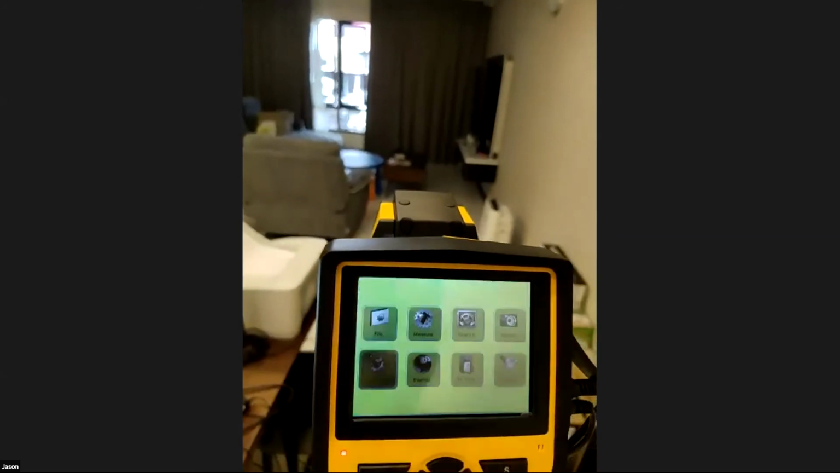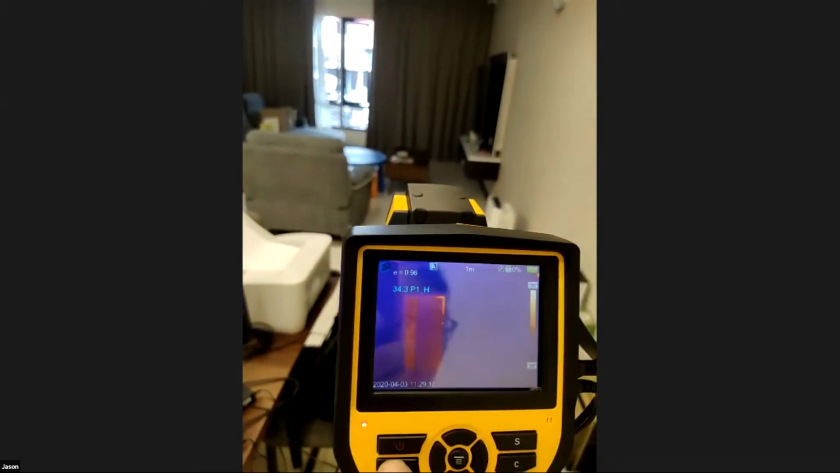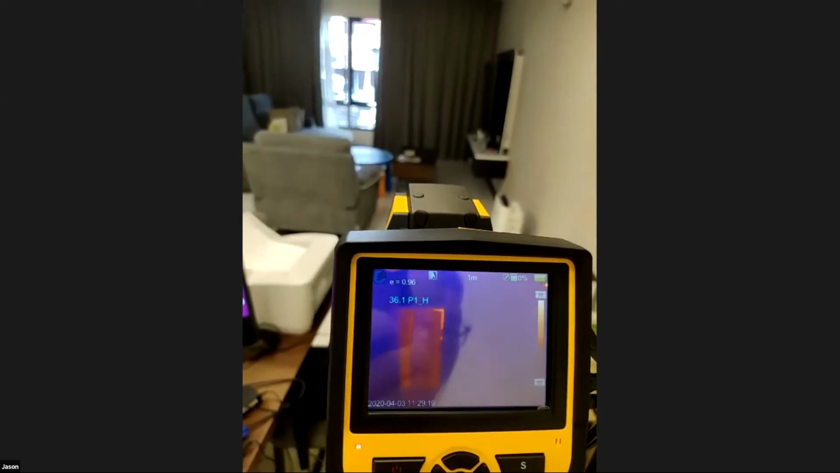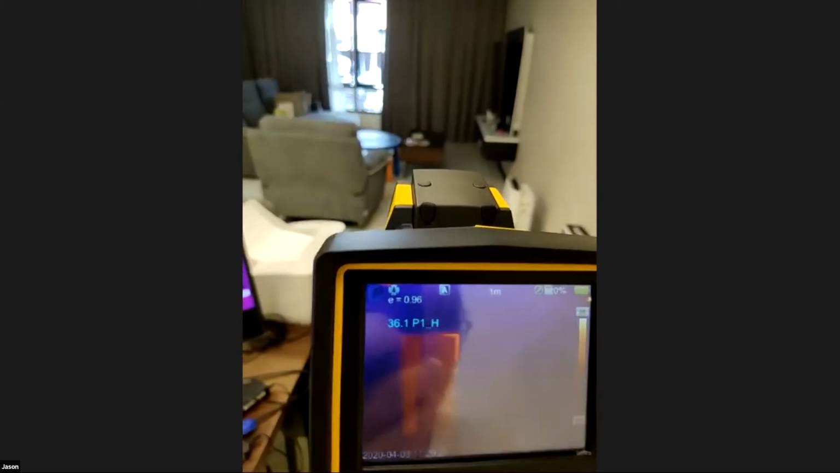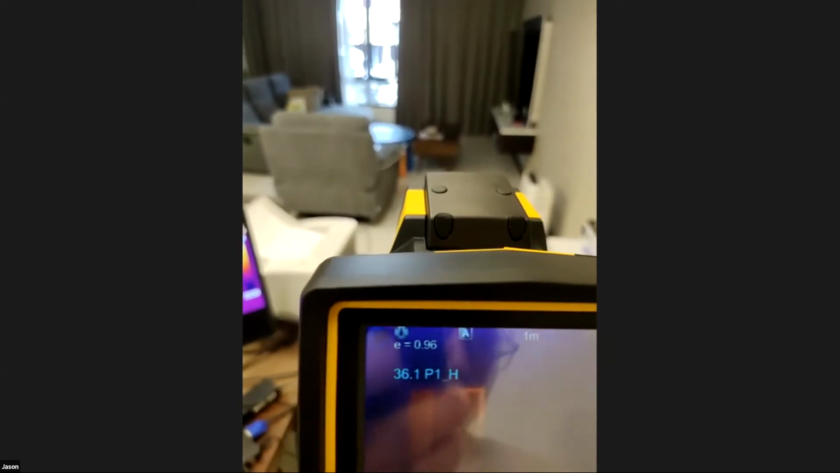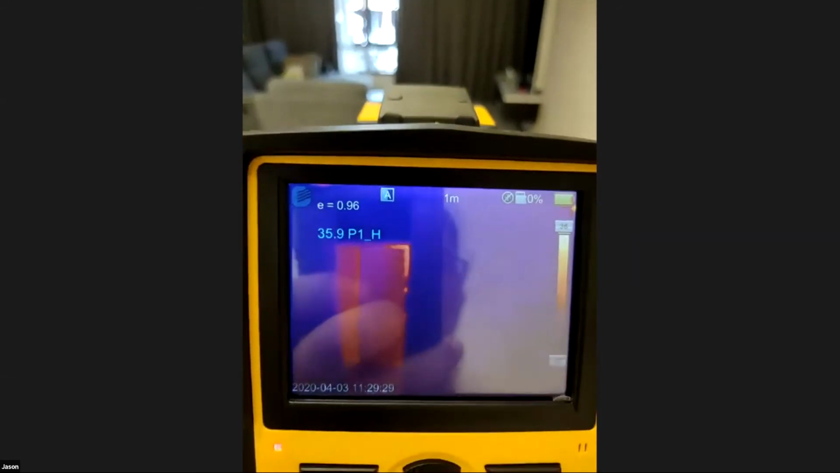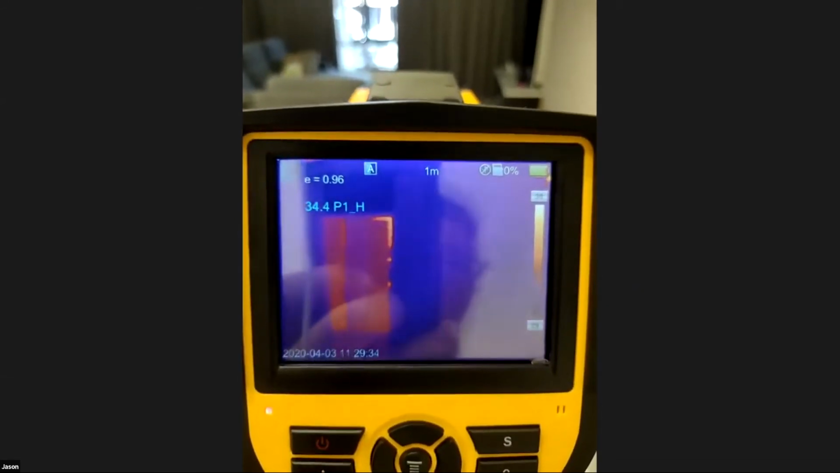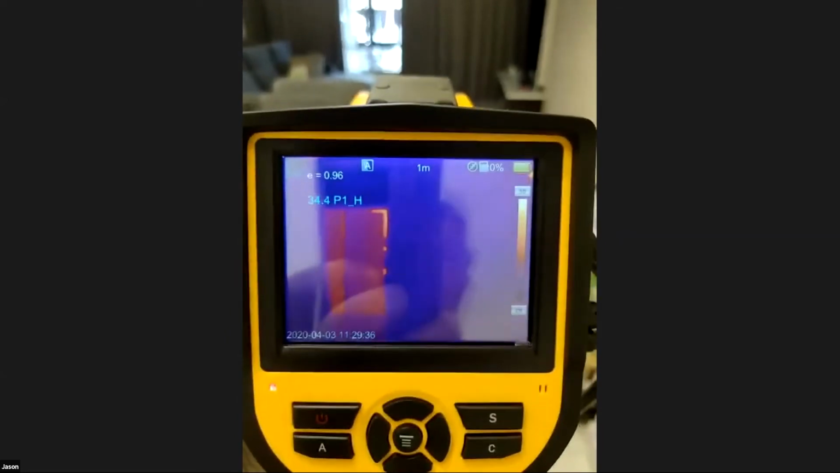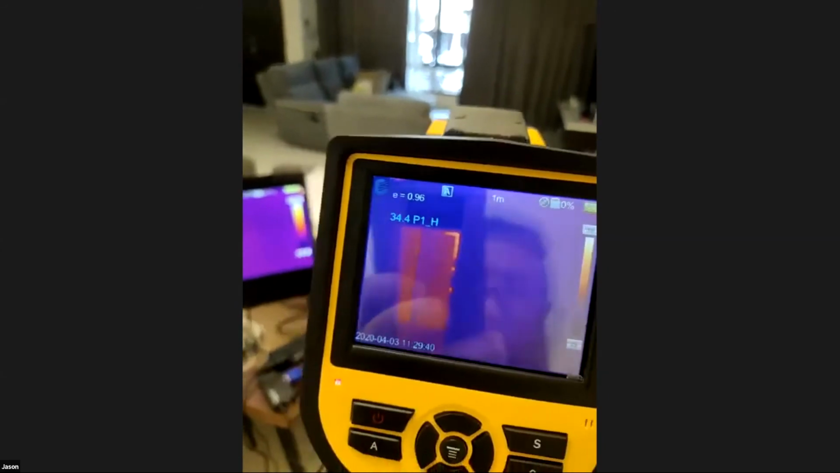We can also trigger a manual calibration by long pressing A. Then you will see an icon on the top left corner with a circle going around. Whenever calibration is taking place, the camera needs about 1 to 2 seconds, and within this time the screen looks like it is hanging. So don't be surprised by that.